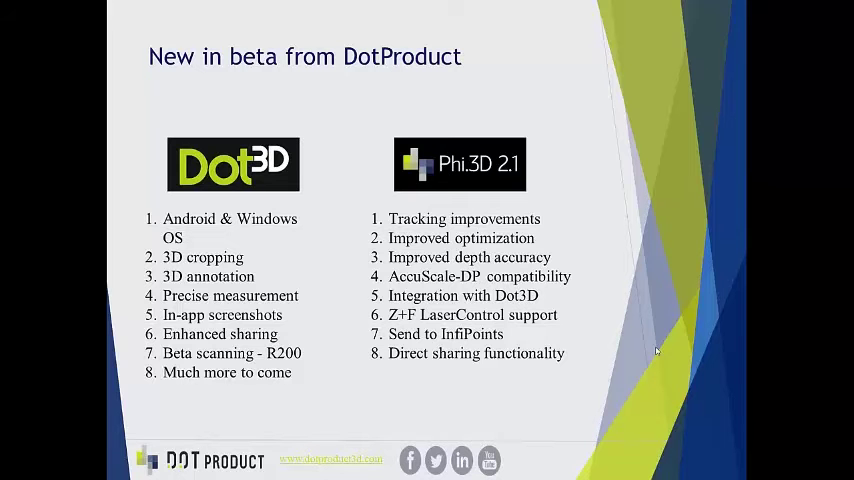We're also releasing a brand new version of point3D 2.1, which includes some improvements in tracking, optimization, accuracy at depth, as well as many new integrations, including direct wireless registration with ZNF laser scanners, and the integration directly with Dot3D, which you'll see today.